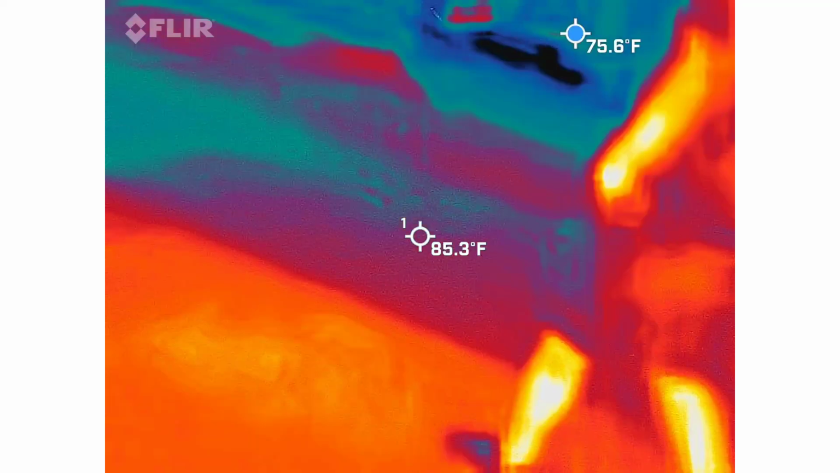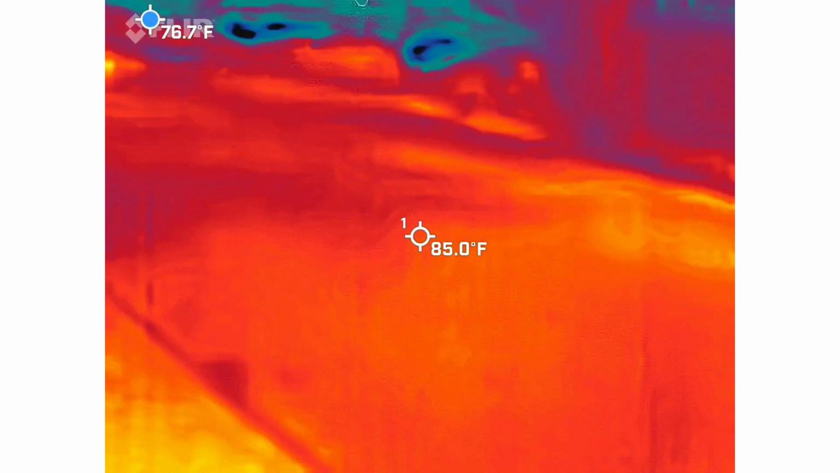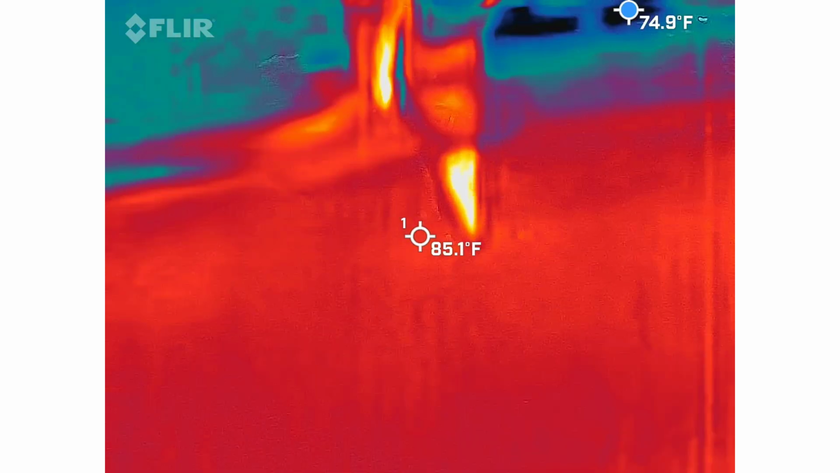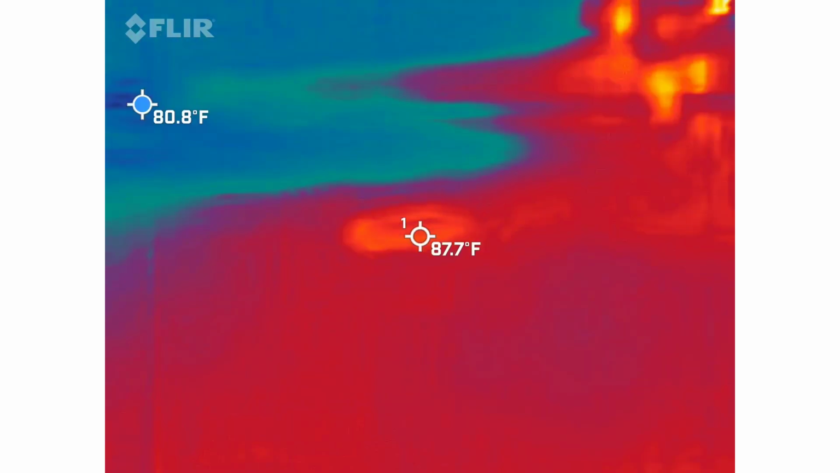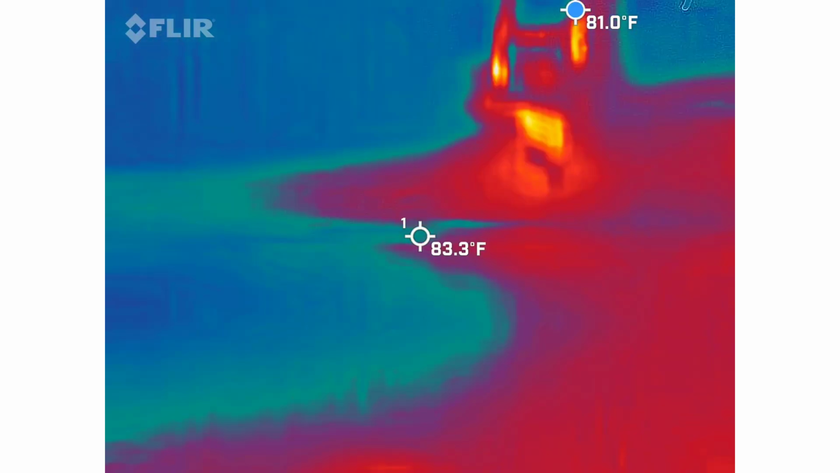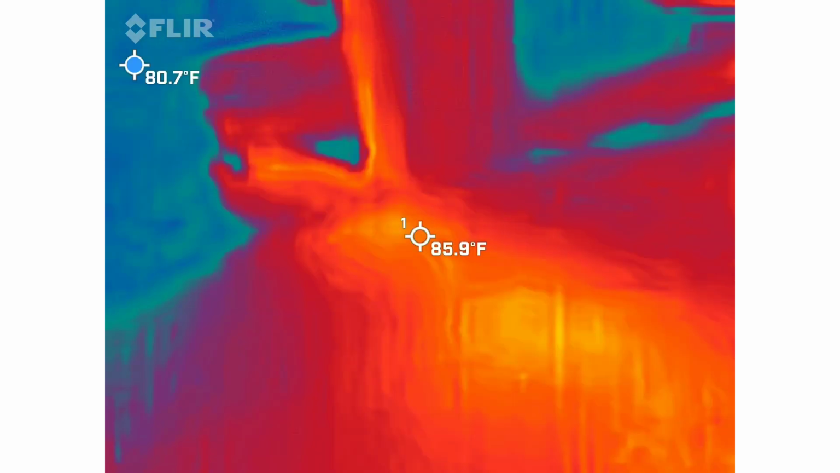Okay. Should I turn my Wiki Madoogie on? You can. It's purple.